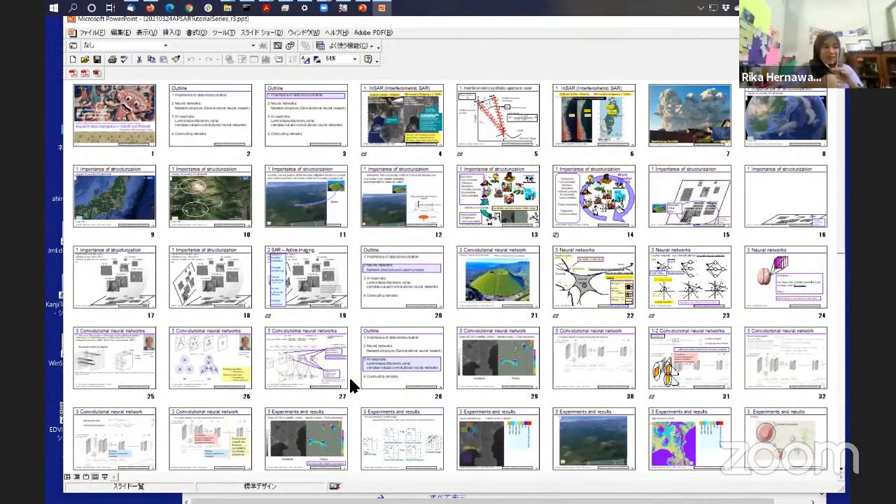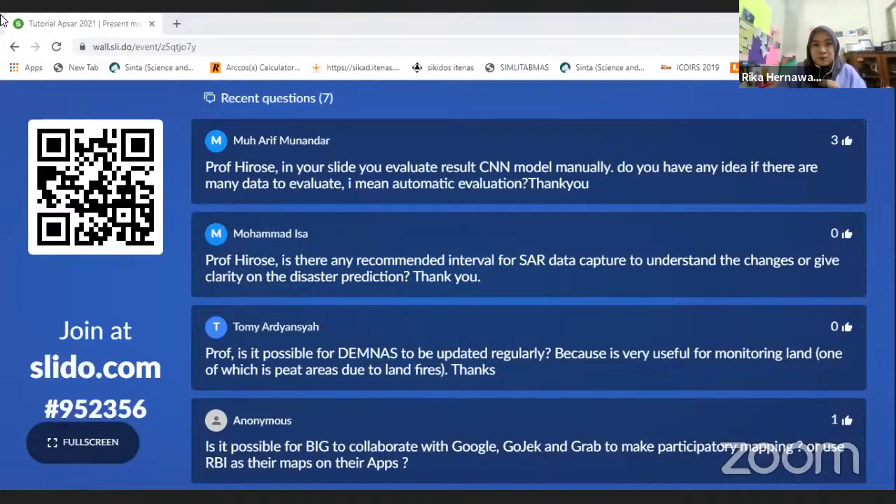Okay, thank you, Sensei, for your presentation. It's a nice presentation and very interesting about the method of convolutional neural network in InSAR and PolSAR data. And how about we continue to the question and answer session, sir? Okay. We have the question here. It's from Mr. Muhammad Isa.